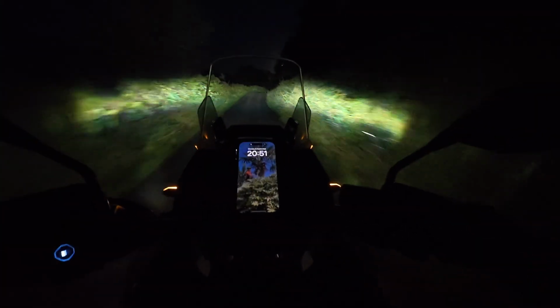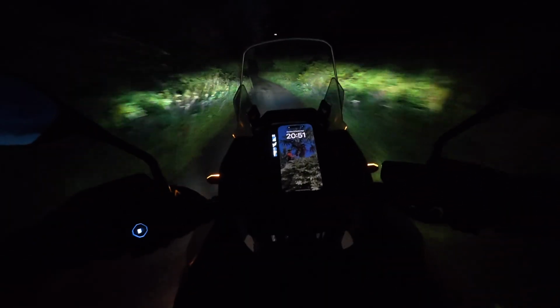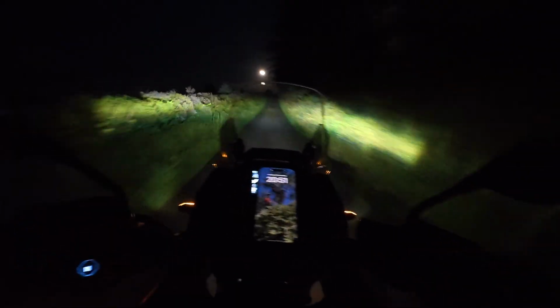Do you know what? Let's see if we can get on the top car park. We'll have a look at that. It's been a while since I've been up here. Look at that moon.